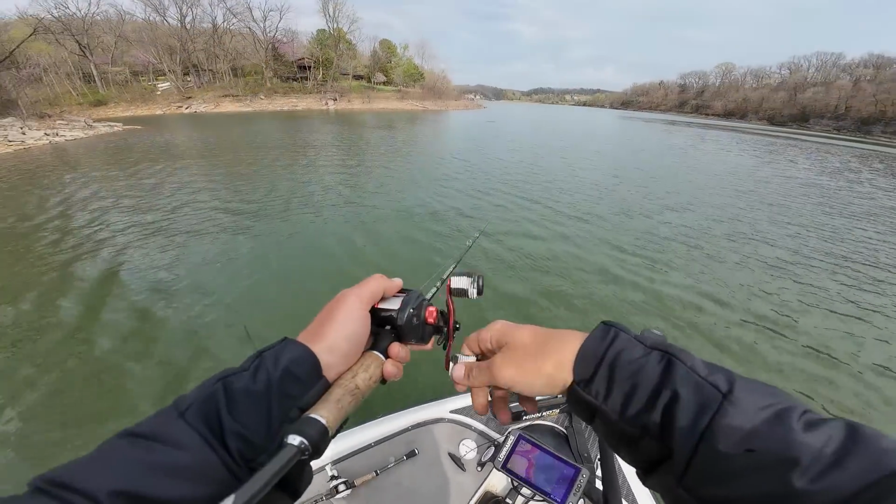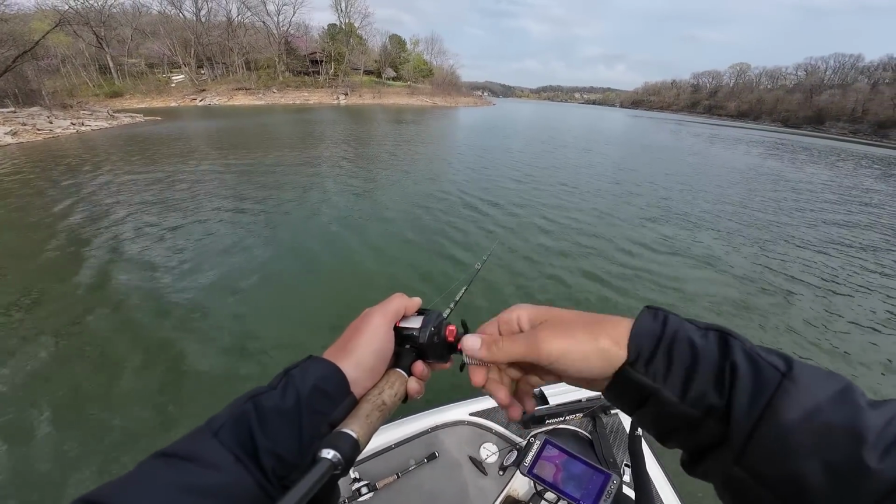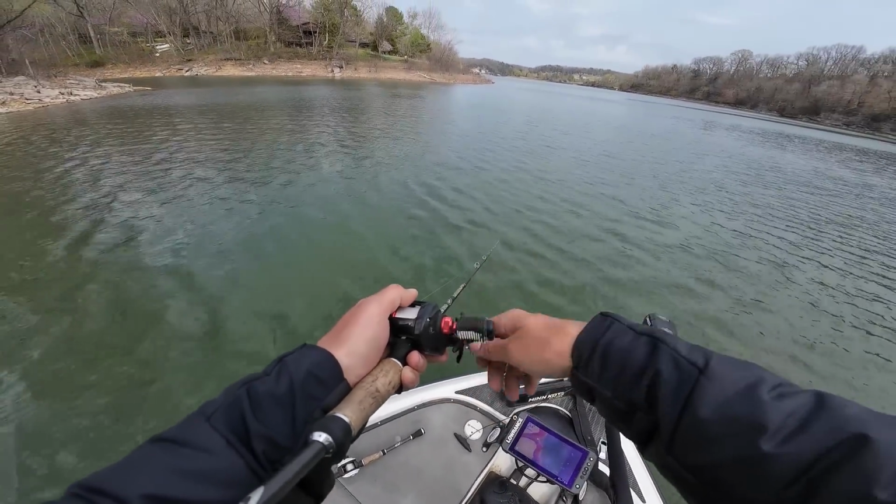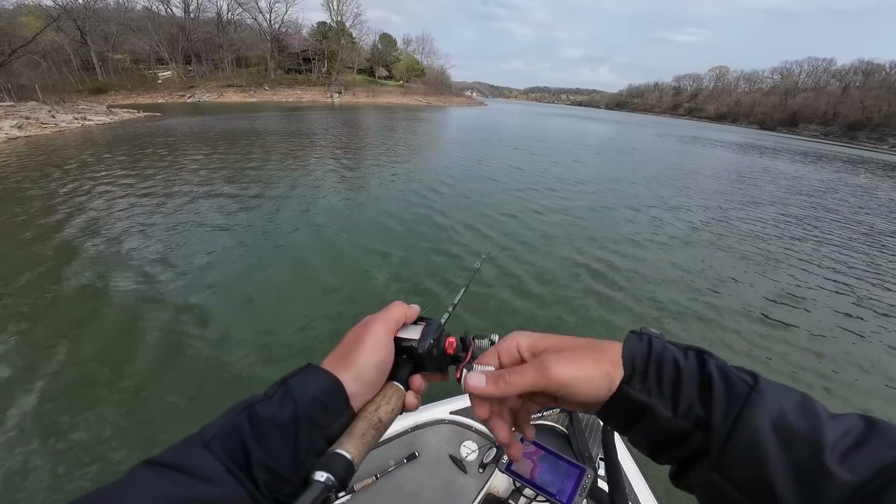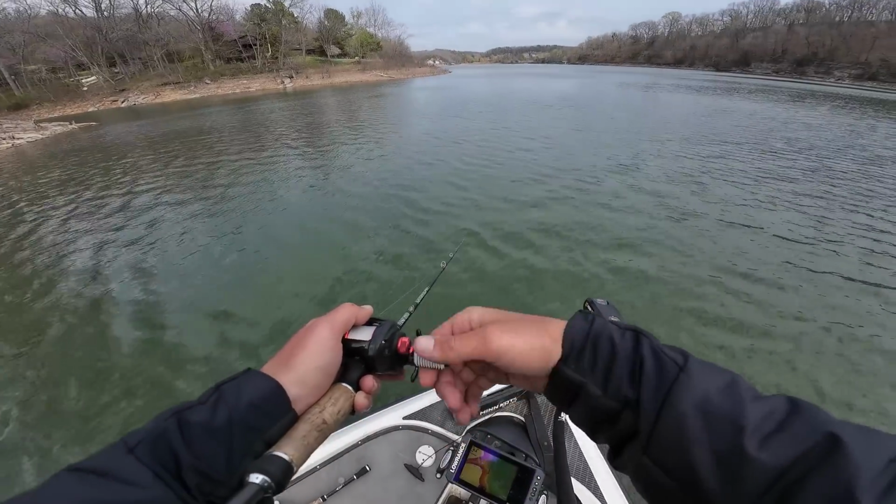Honestly, what we have going on here is just a nice rock transition, very similar to what we've been looking at, just a rocky point that sticks out here. Same exact thing where we've been catching them on the jig. It's just these fish are up here suspended on the bait, kind of out here in front of this point rather than up on the point.